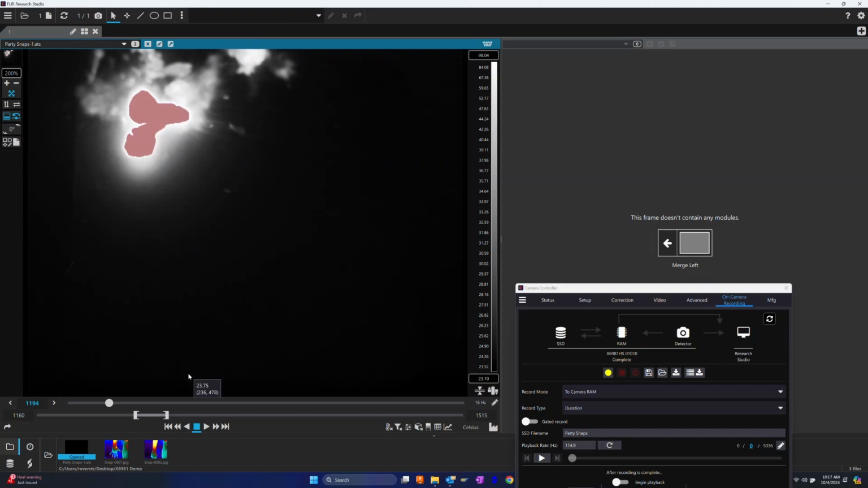Okay, so maybe we want to share this data with customers or colleagues. We can just go down here and tell it to export, and export for Research Studio Player. Then you can take this star.frs file and put it on any Windows, Linux, or Mac computer with the free FRS player and do the same analysis that we're doing here in the professional version of FLIR Research Studio. Let's go back to the camera for a moment.